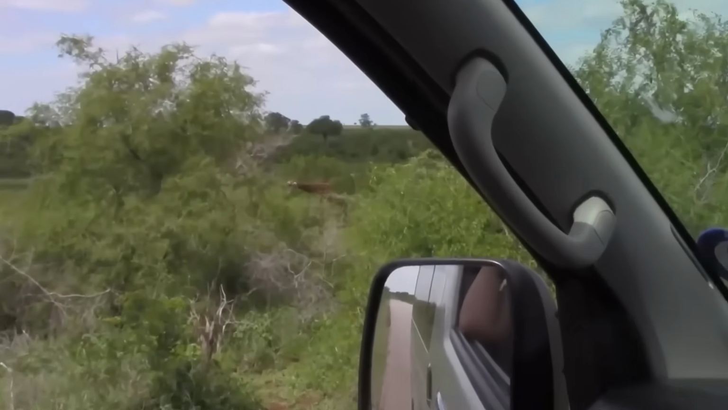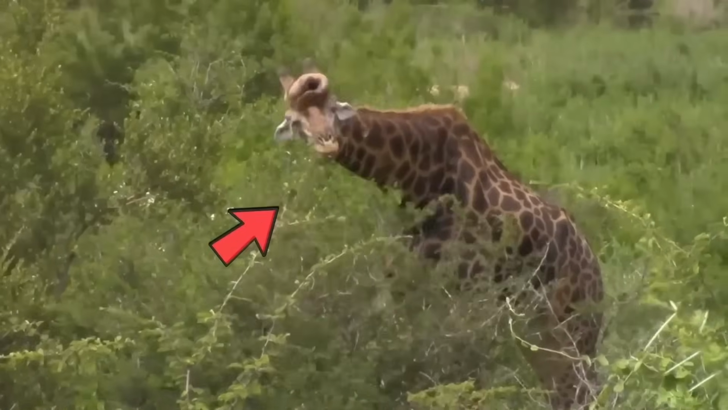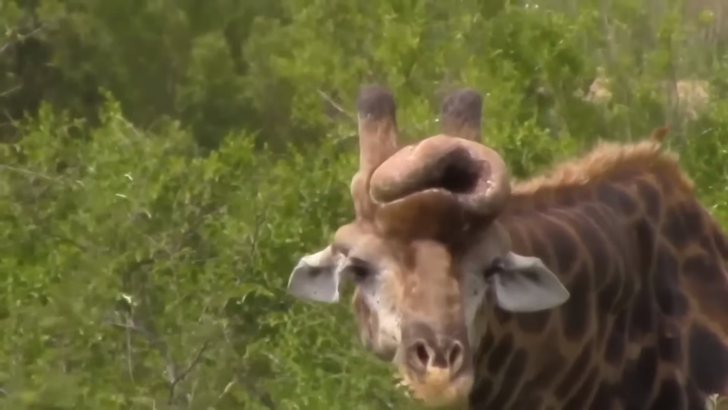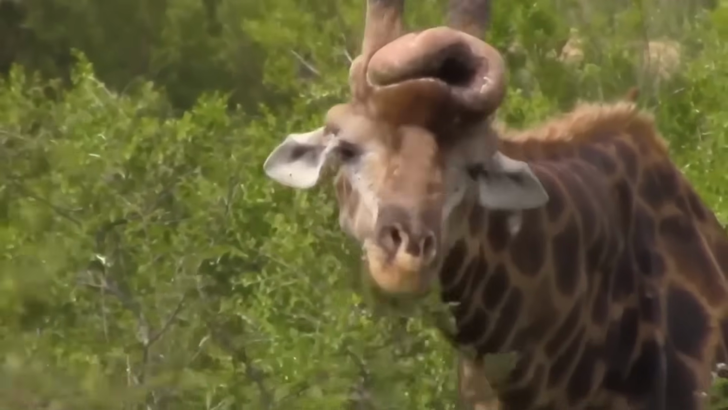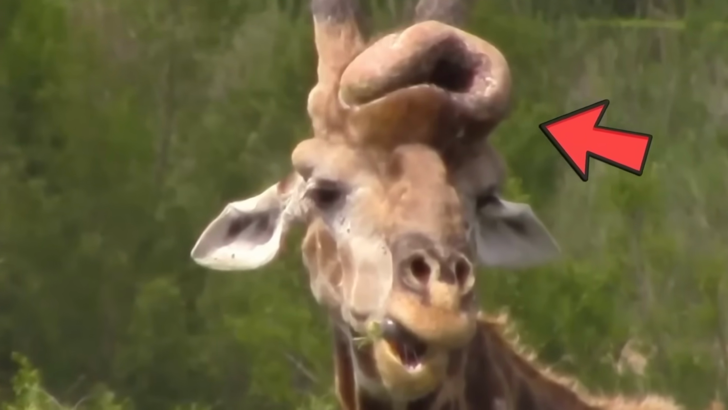A giraffe with a lump. In this clip, a group of tourists encounter a giraffe with a large protruding lump on its head. The origin of the lump is unclear, with speculation that it could be the result of cancer or some other condition. The size and appearance of the lump is striking, with a large hole-like appearance.